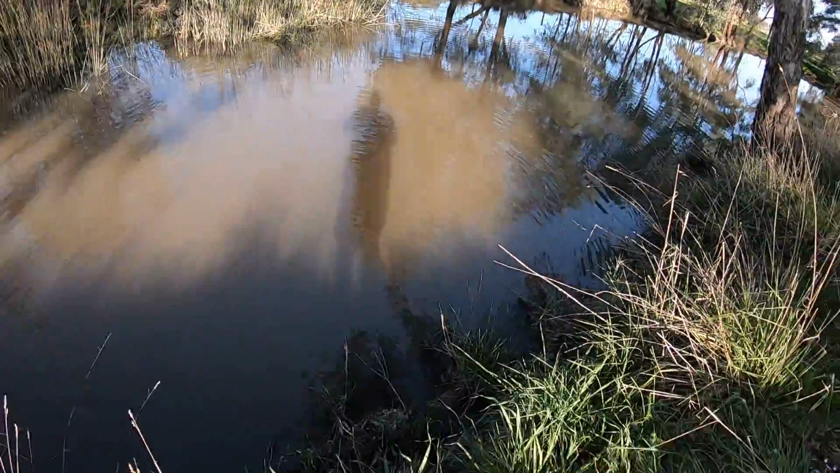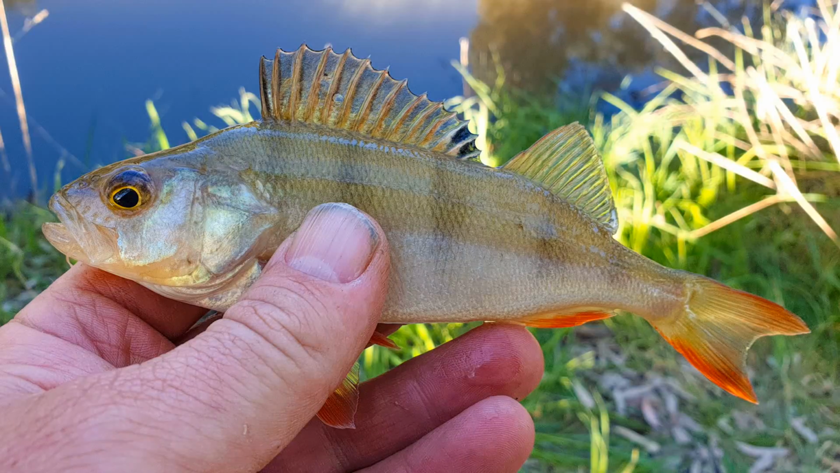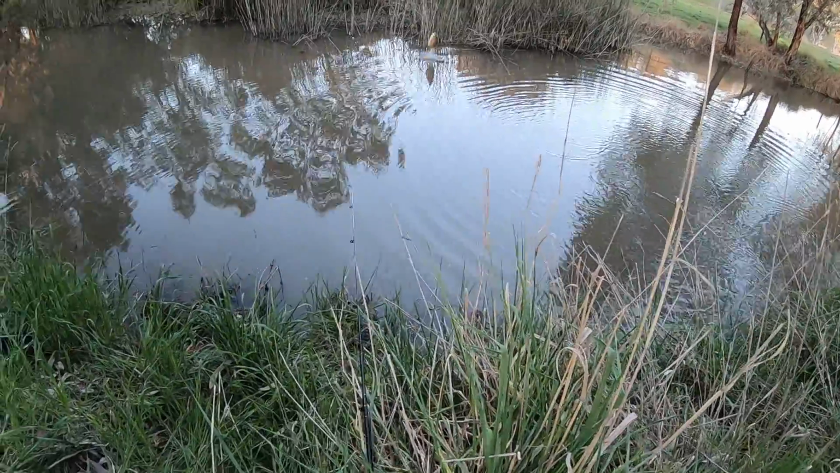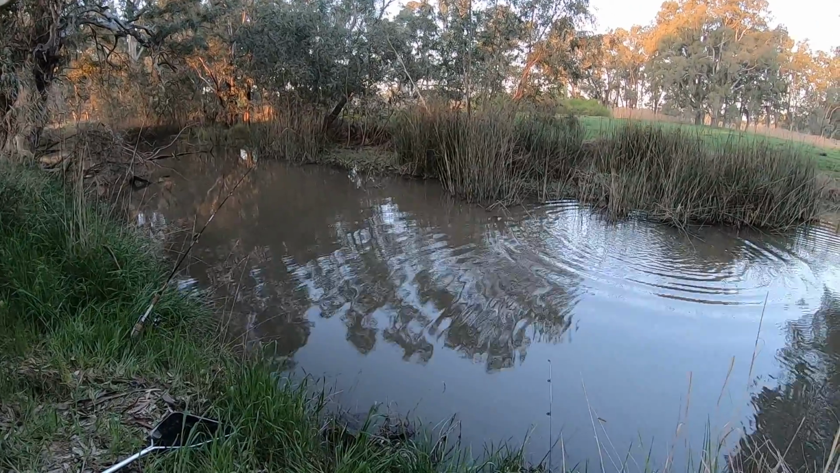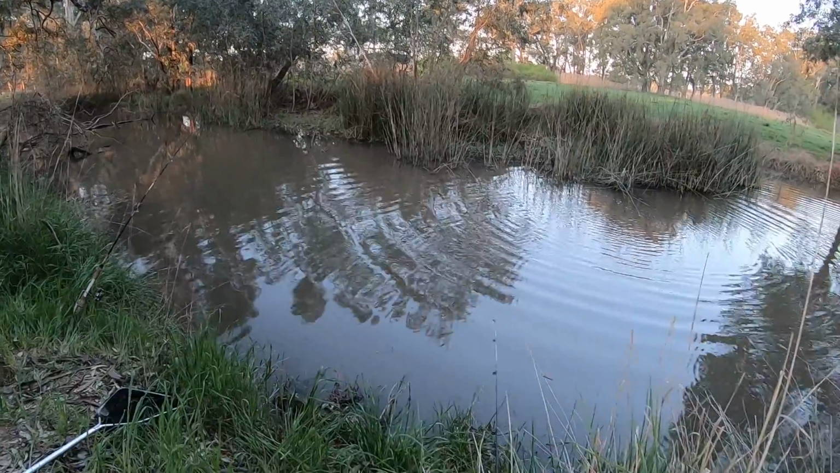Pelican, I don't know what the hell that was. All right, buddy, there you go. Oh, a big carp just jumped over there. That's right above this other line. That is directly above this other line here.